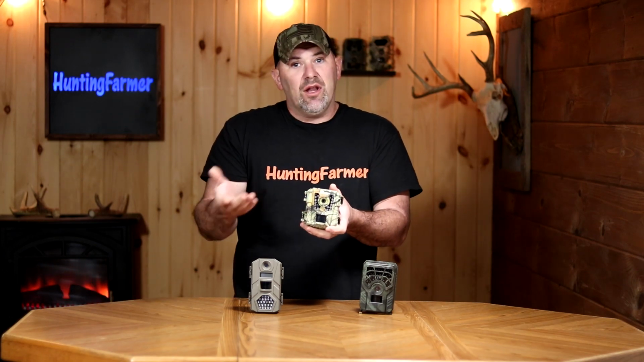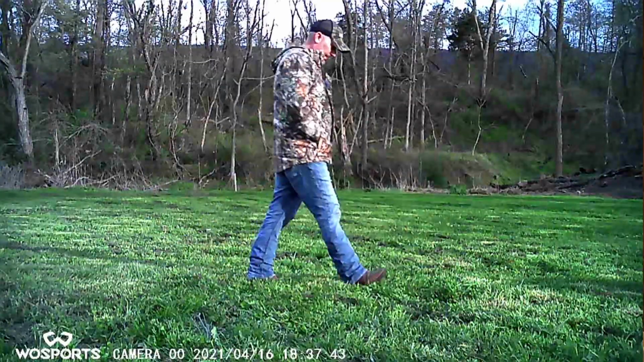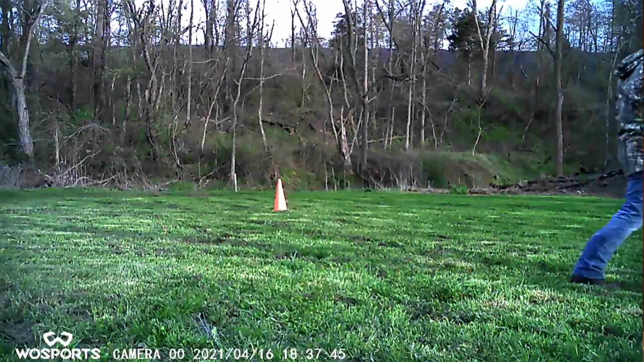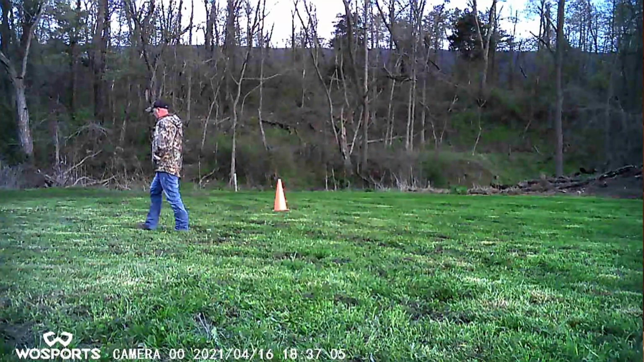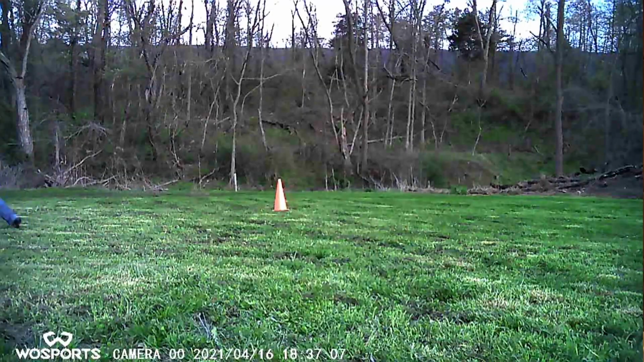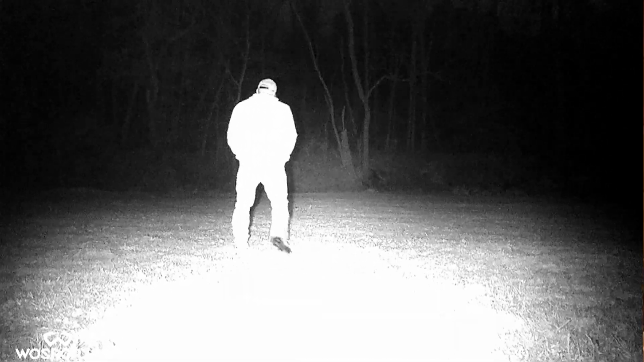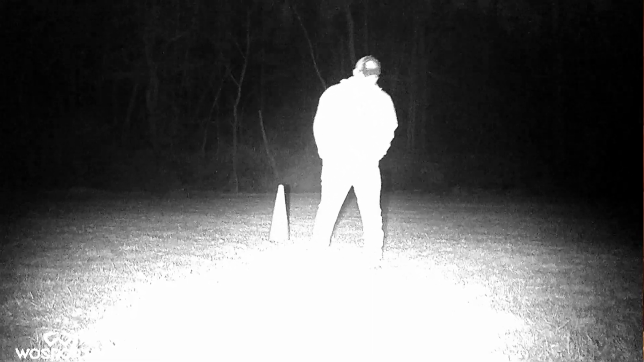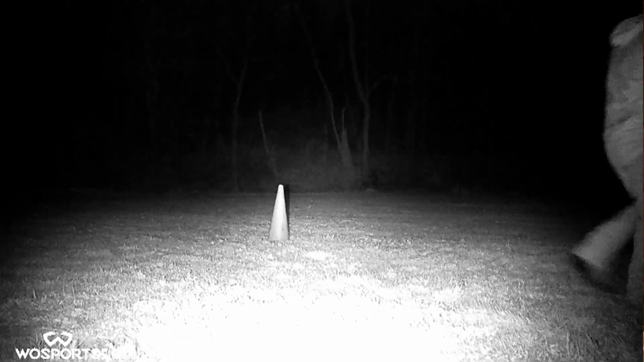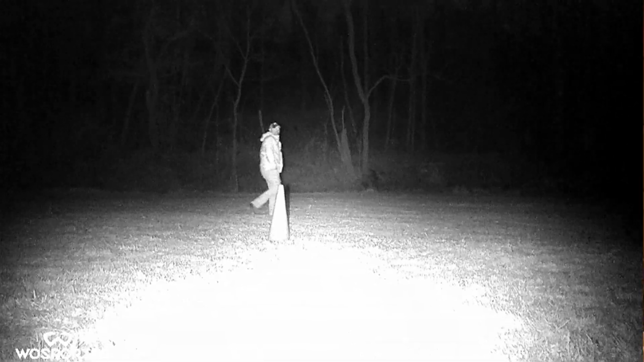Now this camera was the only one that offered 1080p video. The picture and video quality was definitely better than this trail camera. I'm not sure it was the best of the three, but it was real close. This Tasco and this WoSports were running neck and neck in quality. The 1080p, I couldn't tell a huge difference between the quality of this 1080p and the 720 over here on this Tasco, but definitely a step up for quality. You could easily see what was going on both day and night.